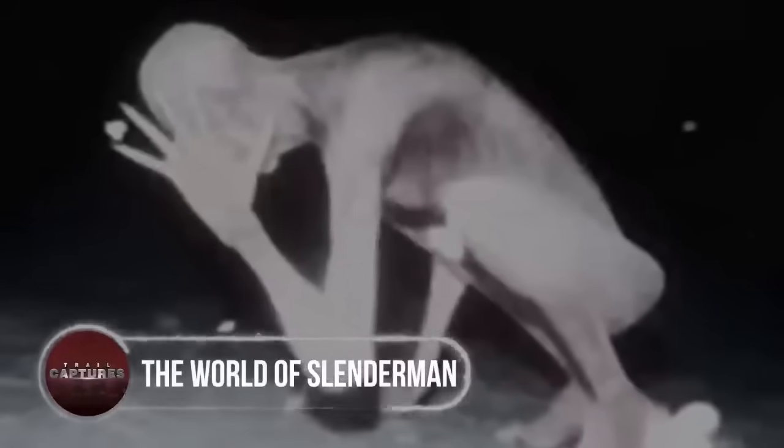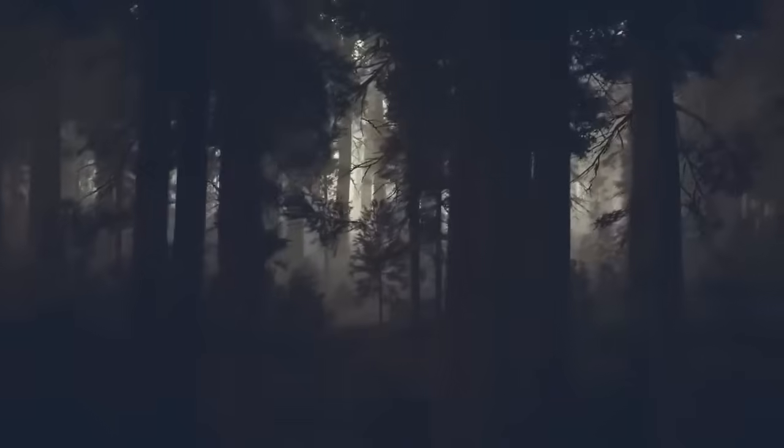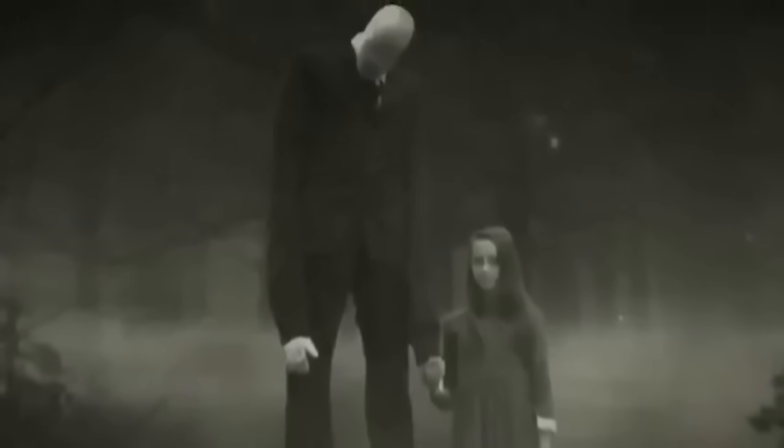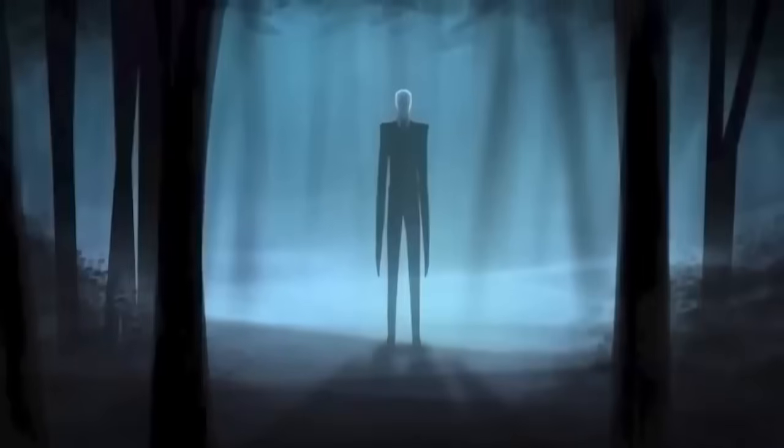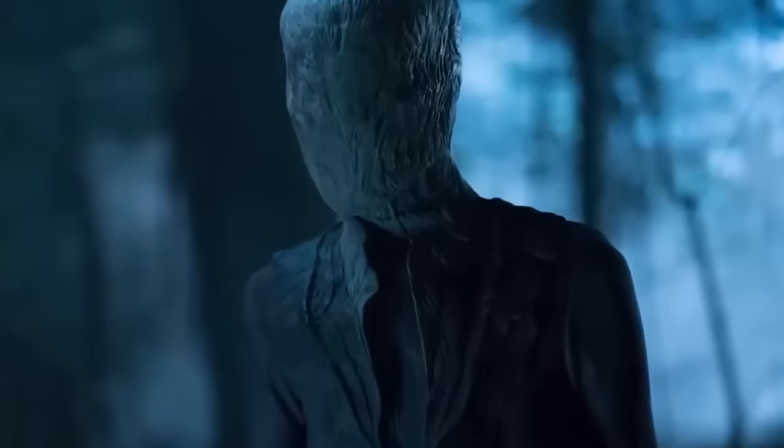The world of the Slender Man. A mysterious picture of Slender Man has surfaced, captured by a trail camera deep in the forest. Slender Man, a fictional character designed to spook kids, has always been dismissed as imaginary, but this photo challenges that belief. Though no child kidnapping cases have been reported nearby, the image has sparked speculation about Slender Man's possible existence.